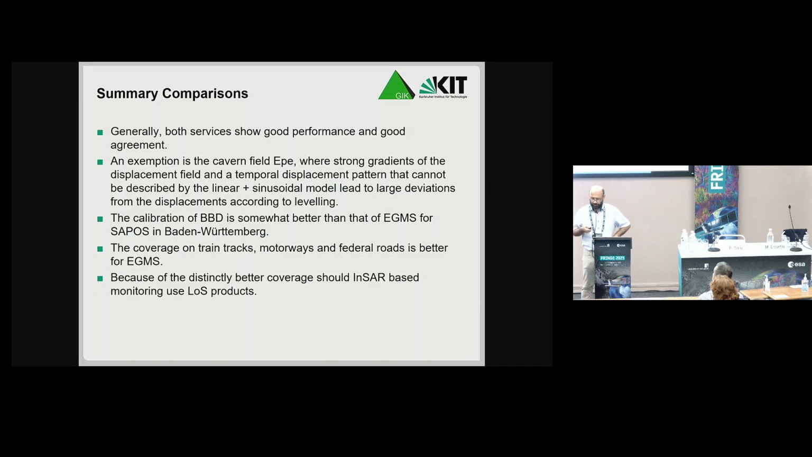And regarding the coverage on linear infrastructure, EGMS has a better coverage. And regarding monitoring of, for example, linear infrastructure, line-of-sight products are superior regarding coverage and also positioning.